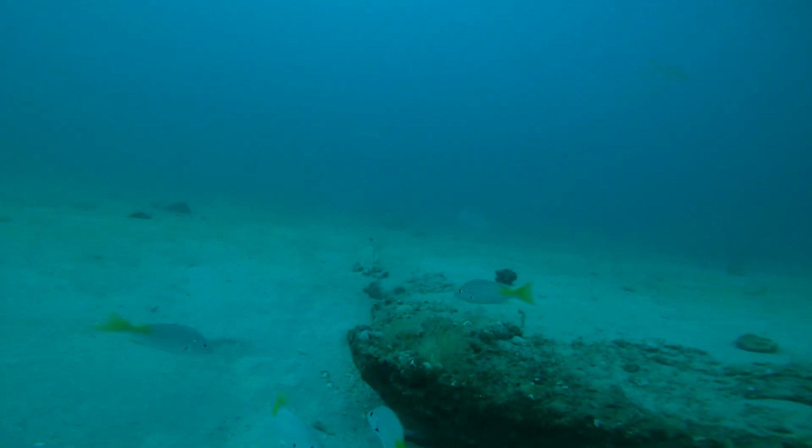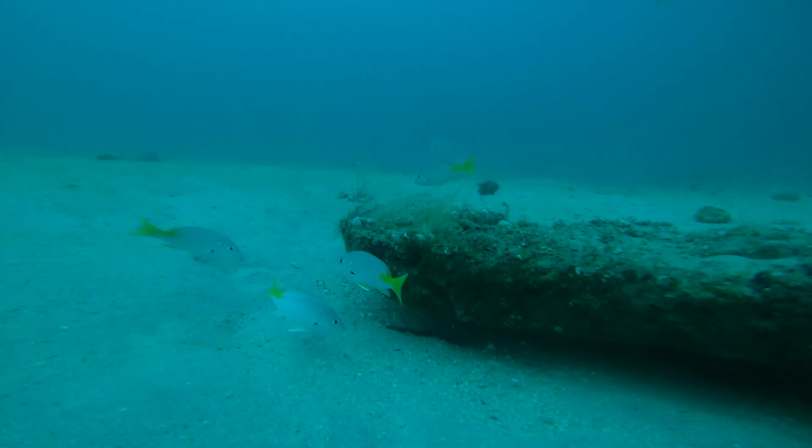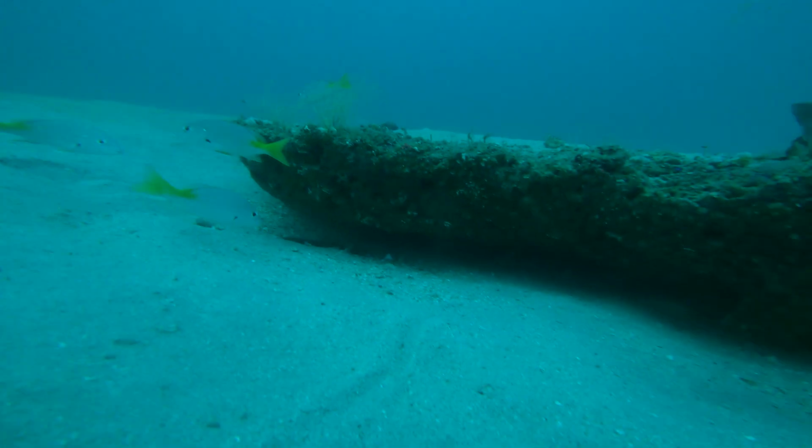This spot is a ledge, so it's an elevation change of 5 to 10 feet, but some ledges could be as small as a 2 to 3 foot ledge that will hold fish.